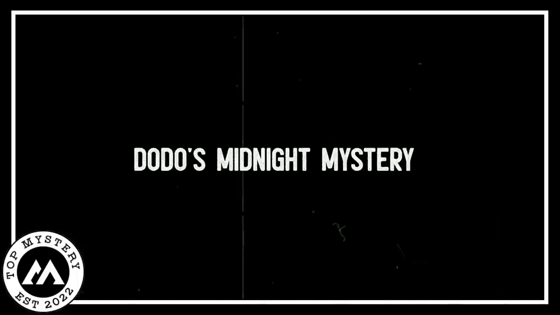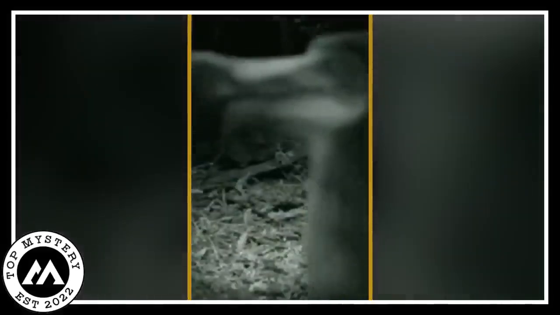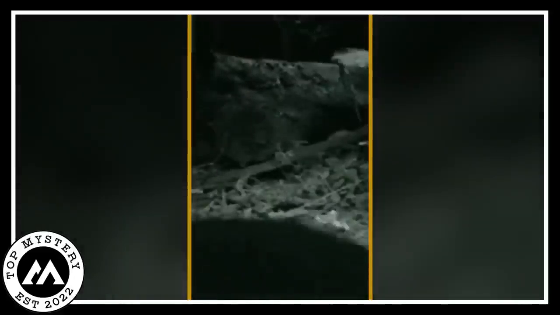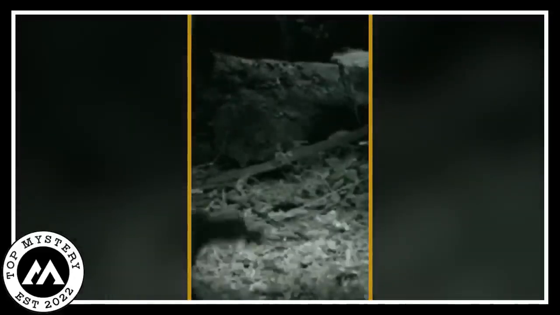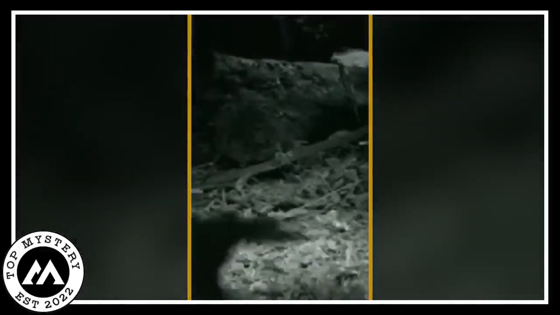Oh my gosh. Dodo's Midnight Mystery. Late at night in the deep dark forest, something mysterious happened. A special camera caught it all. The strange dodo bird, a creature everyone thought was gone forever, appeared in the shadows. Picture this. In the dark, the dodo bird moved gracefully in front of the camera. It was like a secret dance hidden from the world. The bird seemed like a ghost from a long time ago, walking quietly in the ink-black night.